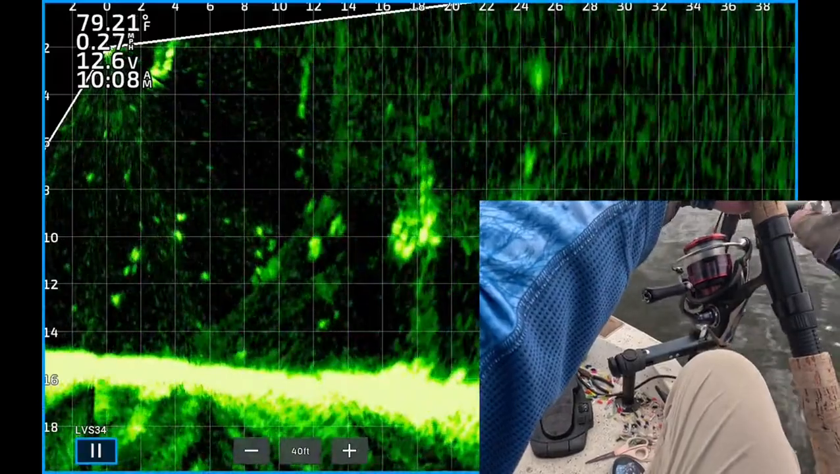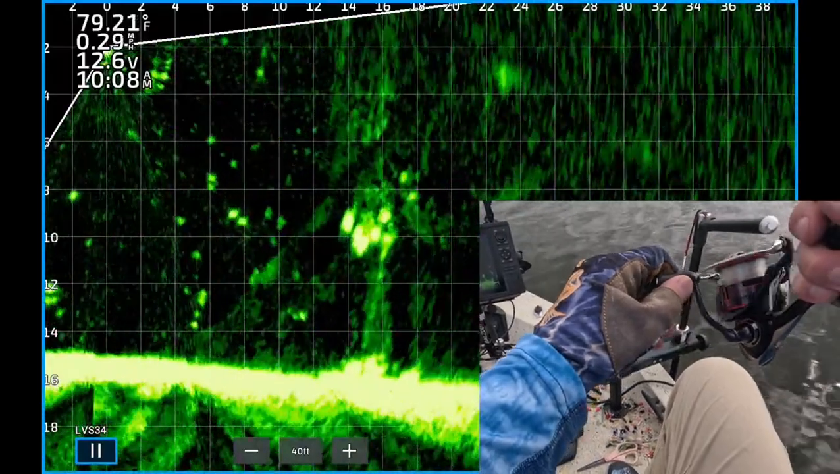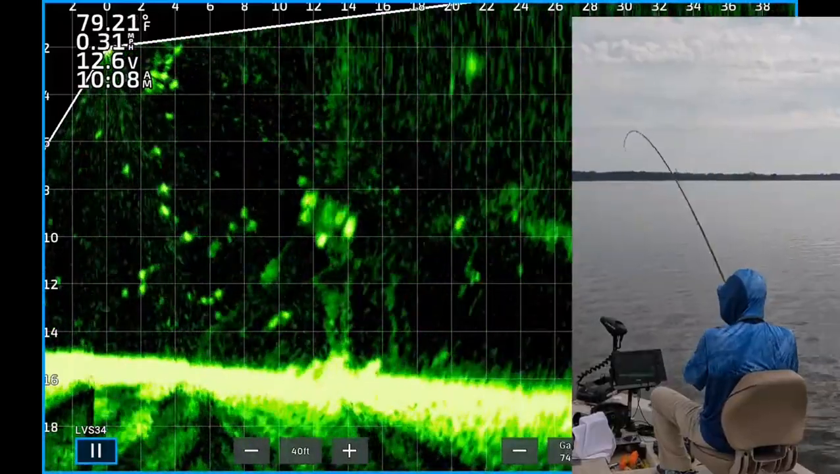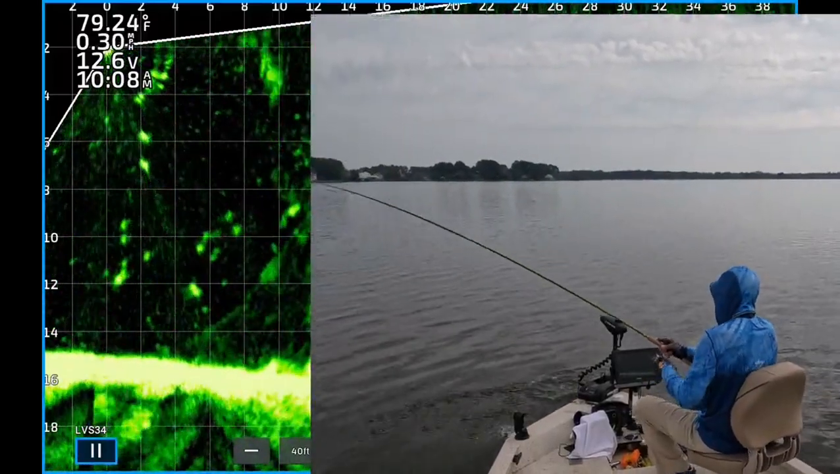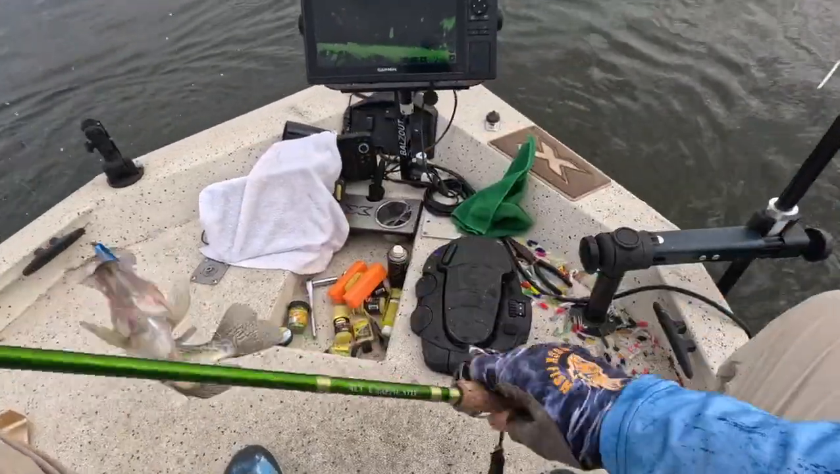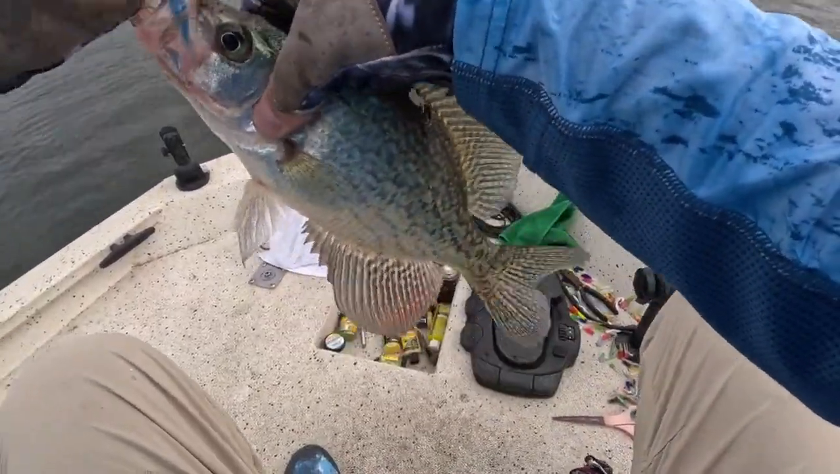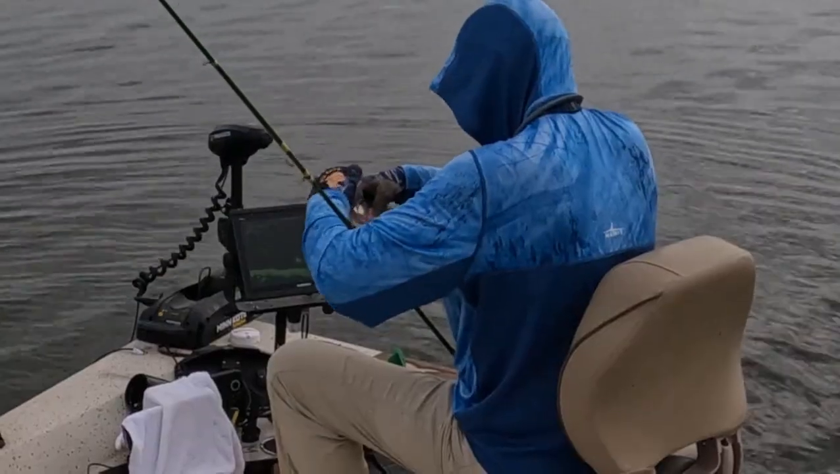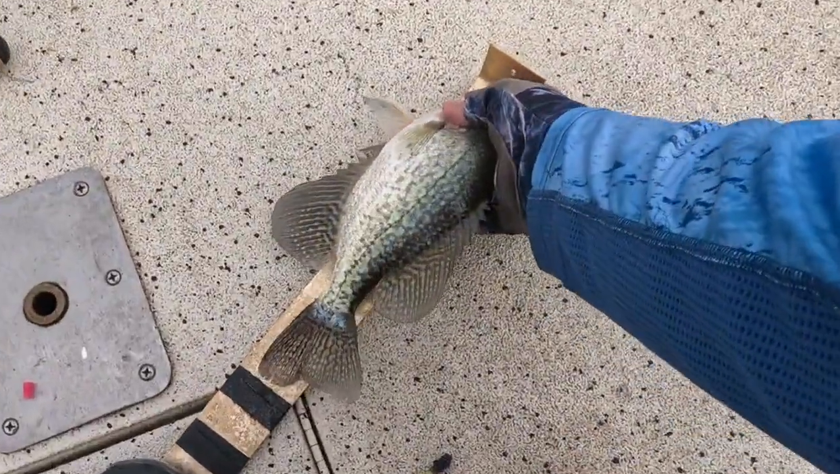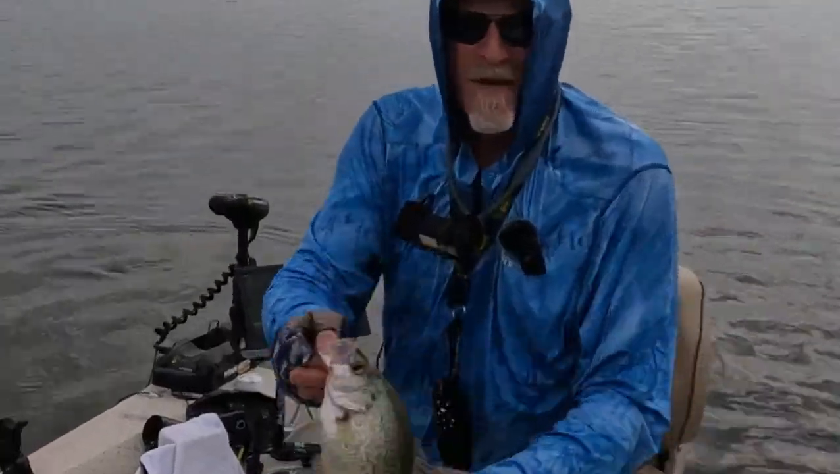There's the jig dropping down about 26 feet from the boat, swimming towards a little school of crappie, it looks like. They're about 8 to 10 feet deep. There's the jig right on top. Boom. There we go, 1008. Right at 12-inch black crappie. 12-inch black.